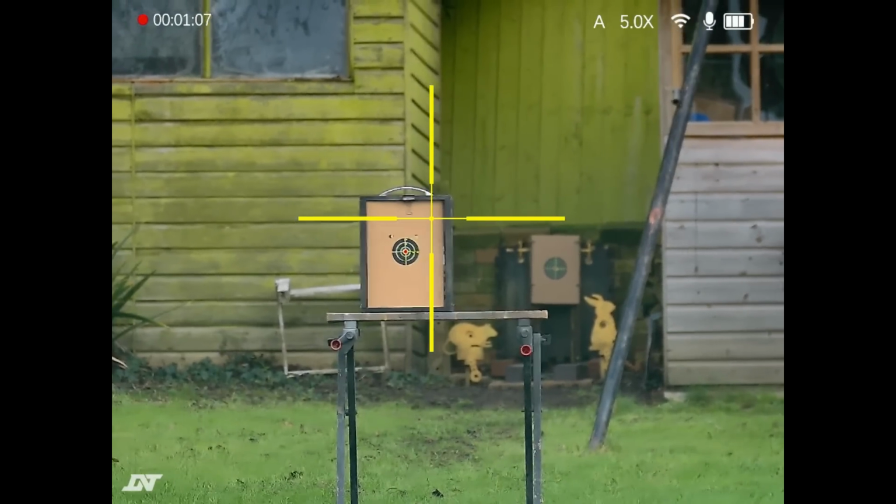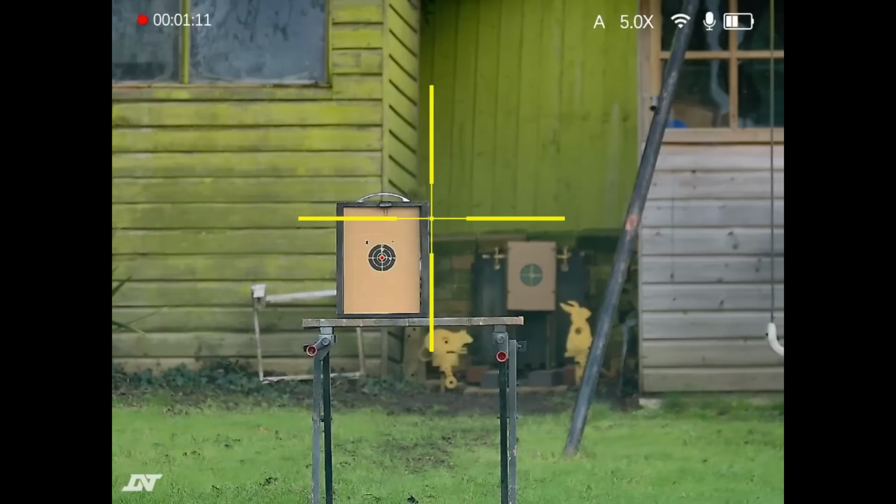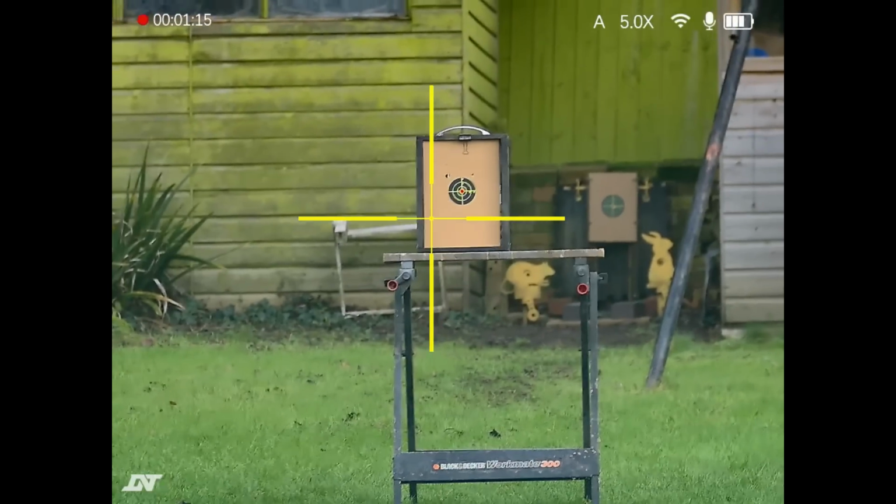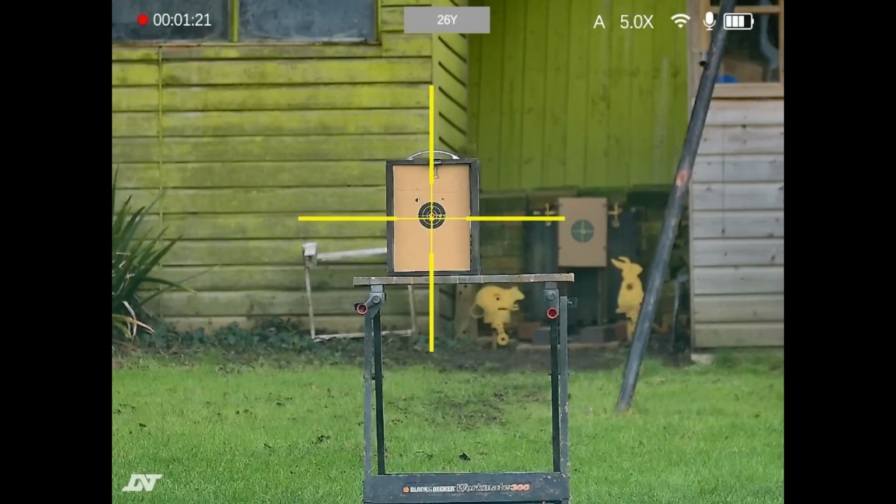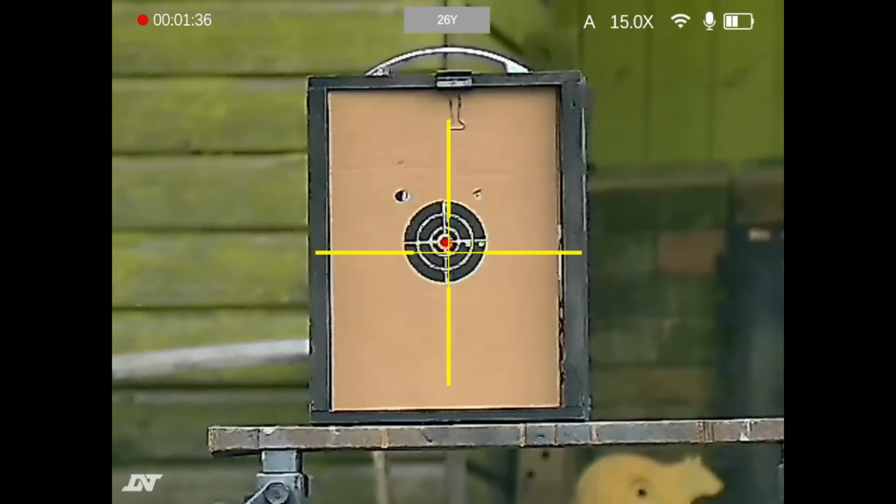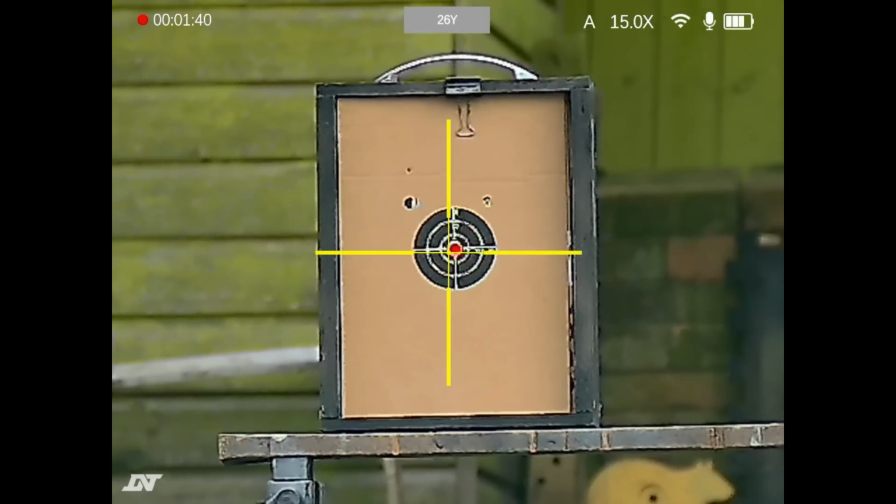So what I'm going to do is load a pellet in first, and I'm going to range the short target, still showing 26 yards. Oh, it looks like the rangefinder wants to stay on for this one. So we're going to shoot at the red ball.